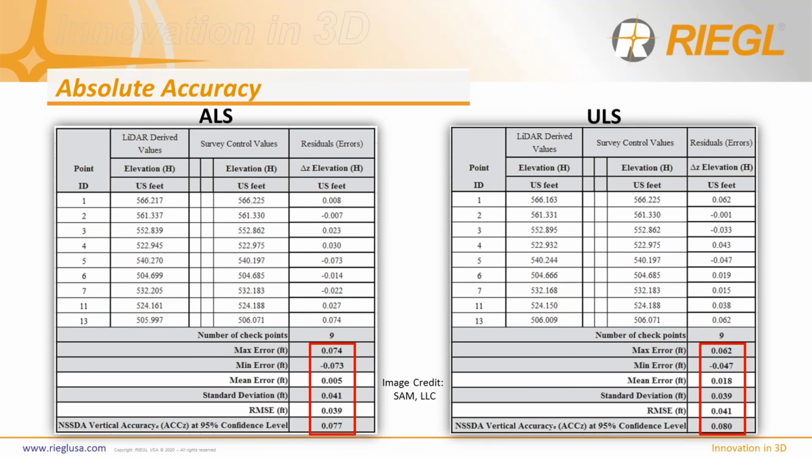And so you don't think I'm cooking the books on this, you can look here at the individual deltas within this screen capture, and you can see they do vary. In 0.1 especially, in the ULS data set it was off 600ths, and the ALS data set it was off 8,000ths. Either way, though, we're driving a data set down to real-world backbone survey control that will meet an engineering design grade deliverable quality data set for both systems out of the box.